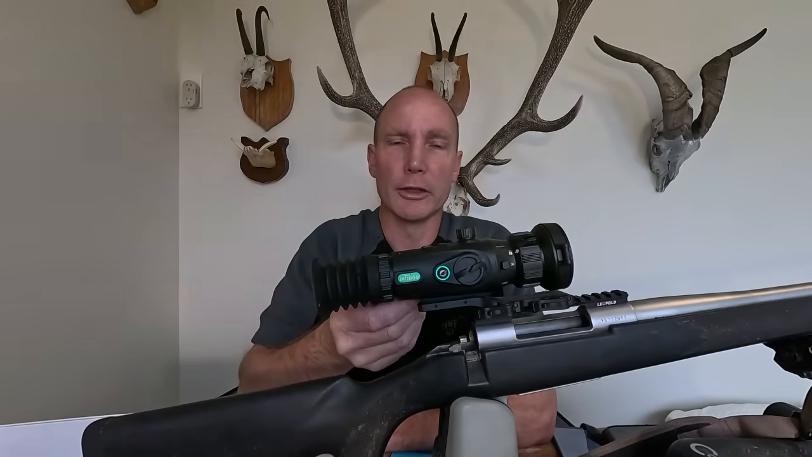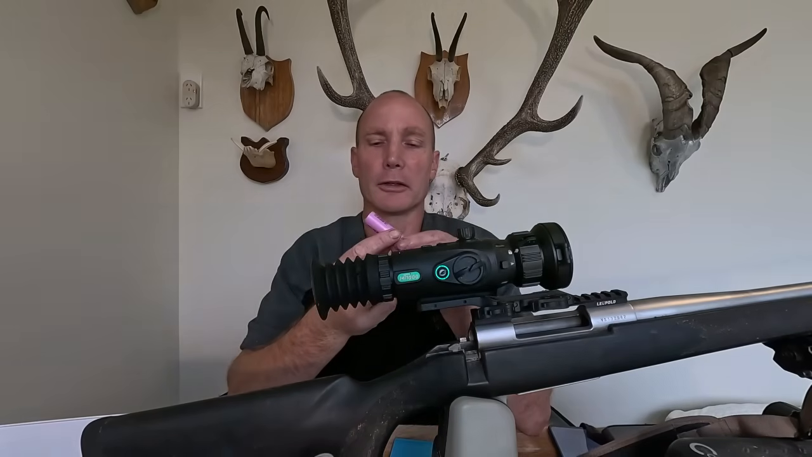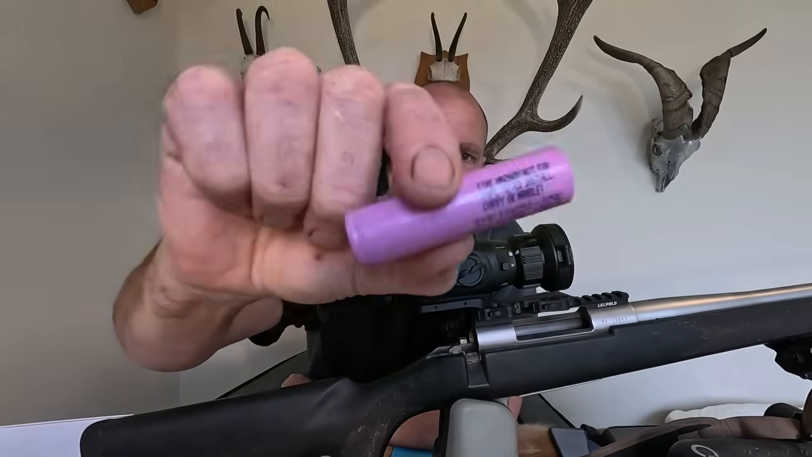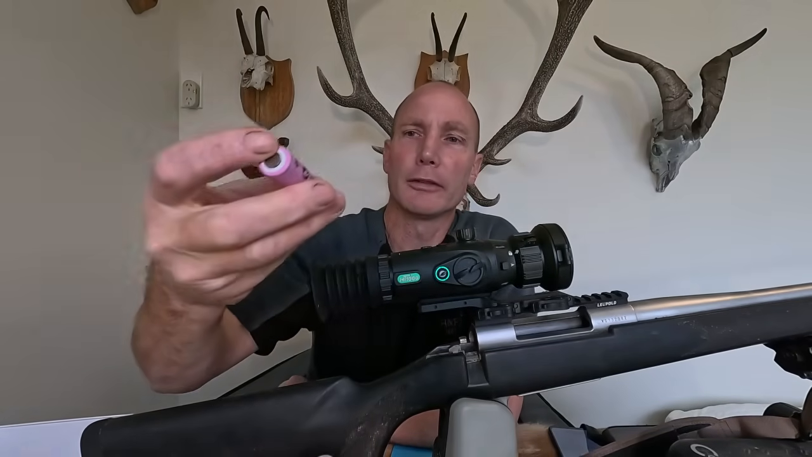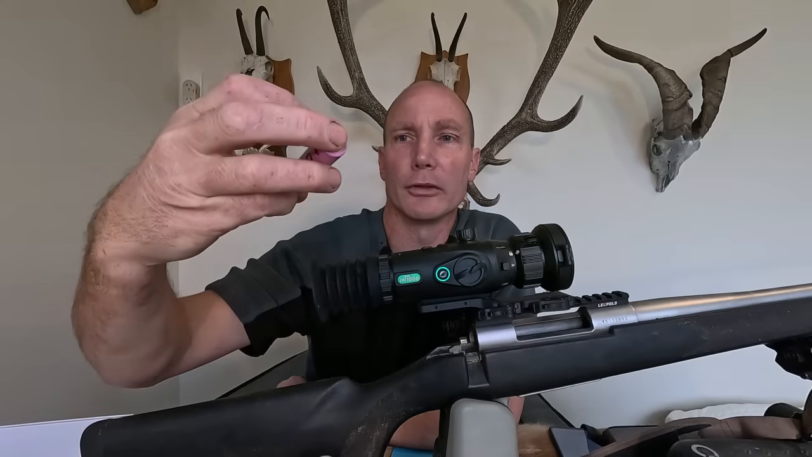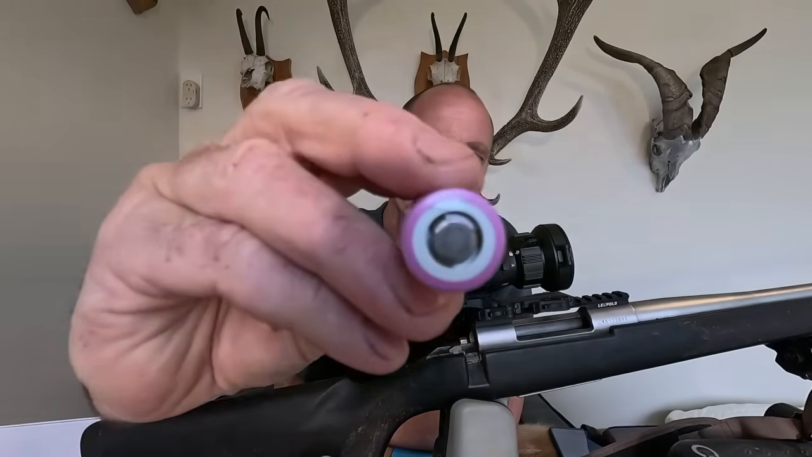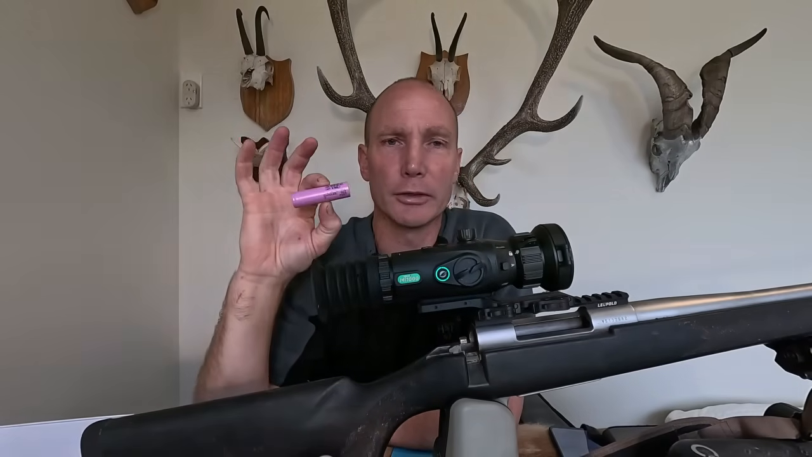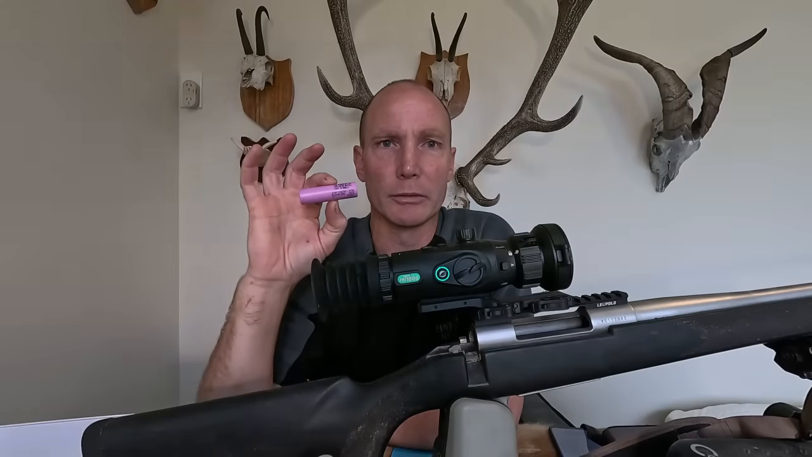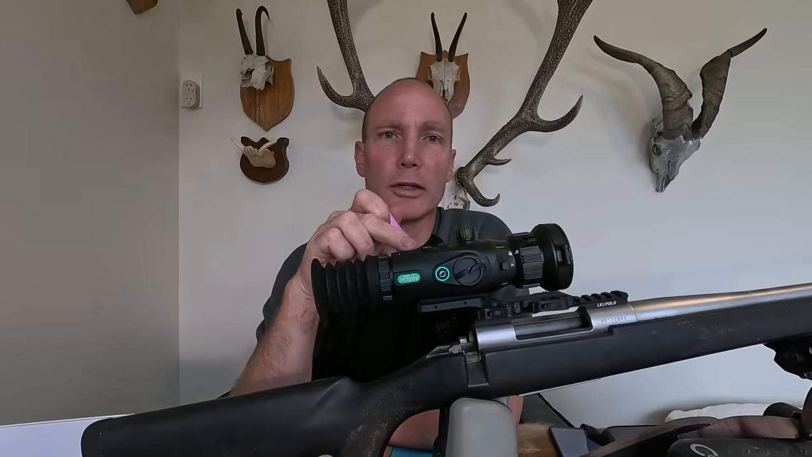Just another thing that I really like about this scope, there's not much I don't like about it actually, or nothing I don't like about it. These batteries here, you can buy through oneleaf, but the battery number on the side is an 18650. An 18650, it's got a flat end on it. They're very common batteries and very cheap, which is a great feature. My other scope, the batteries are $100 each, and I left this on the other night while I was walking around. I just left it on continuous the whole time. I didn't put it into standby.